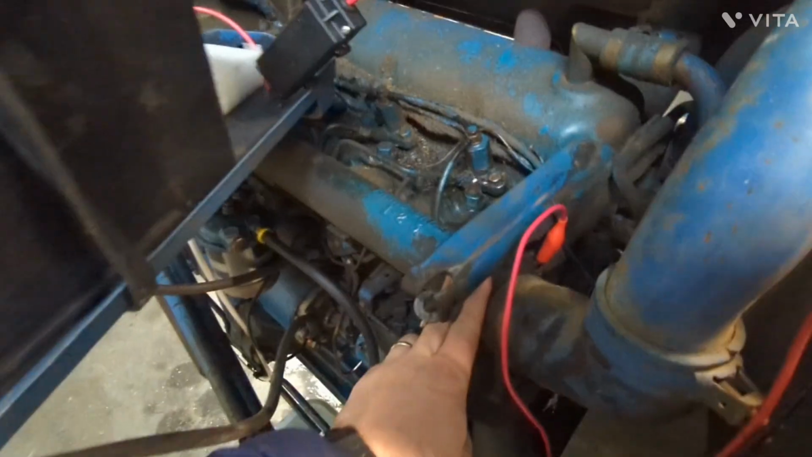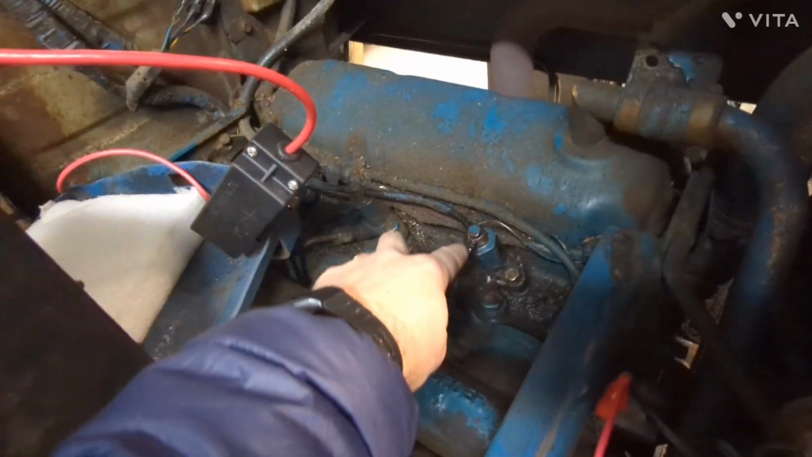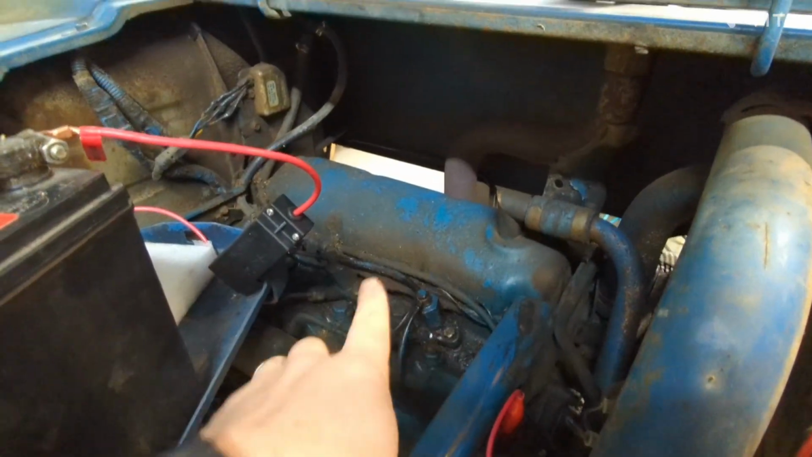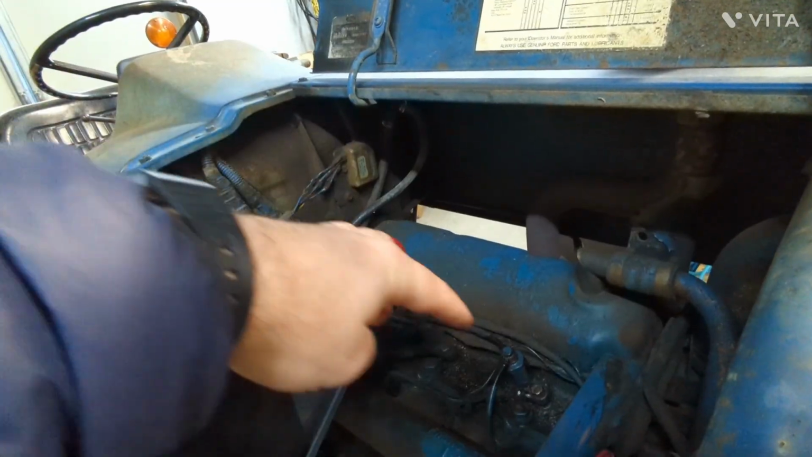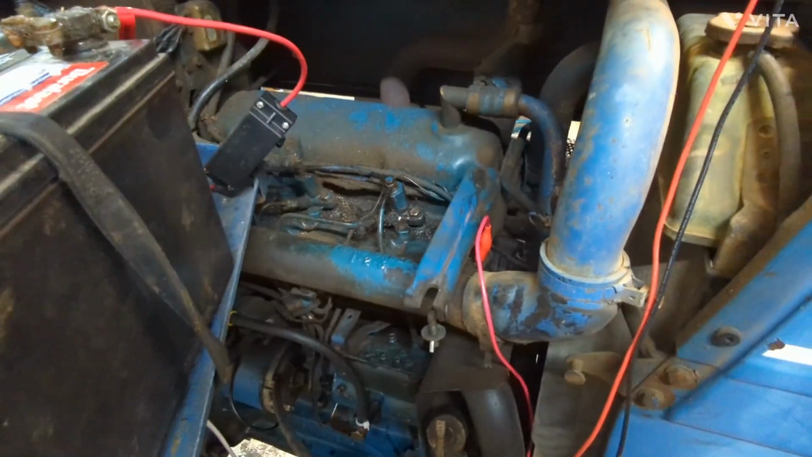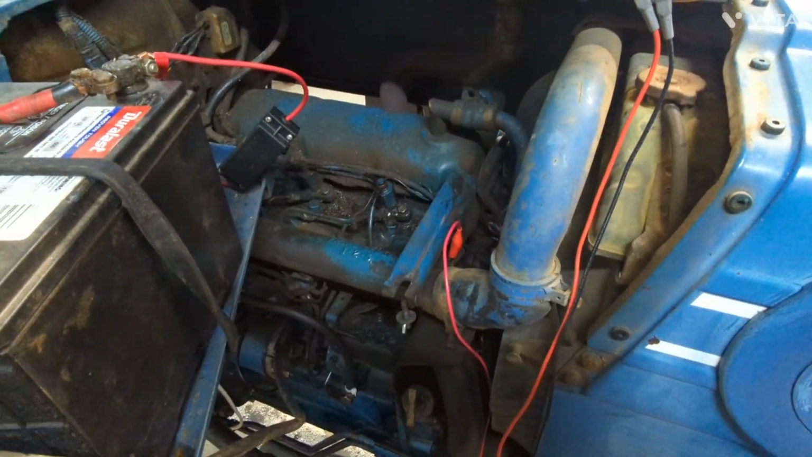And also, I don't think it really lit fully until I started cranking, because the way this heater gets fed is the injectors have a return line that goes up to the tank, and there's a T that comes down to that manifold heater. So I don't think there was any fuel in there until I started cranking, and then it ran down to the heater, and I heard a woof as that fuel lit. So yeah, and that thing draws about 10 amps, it sounds like.